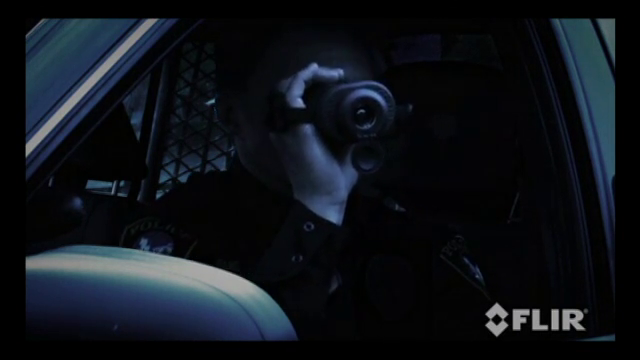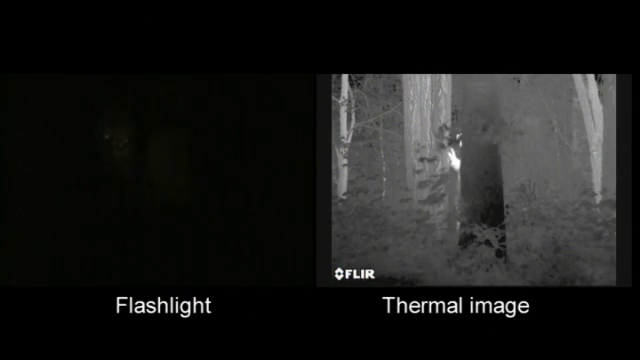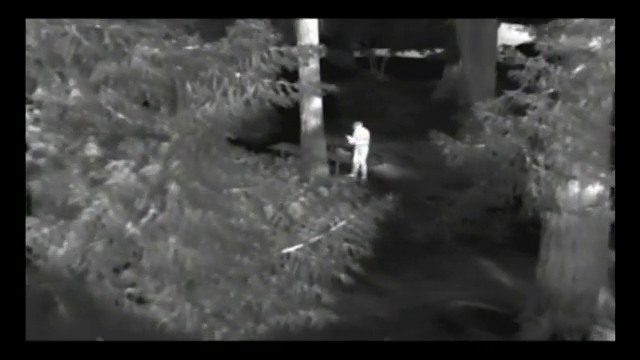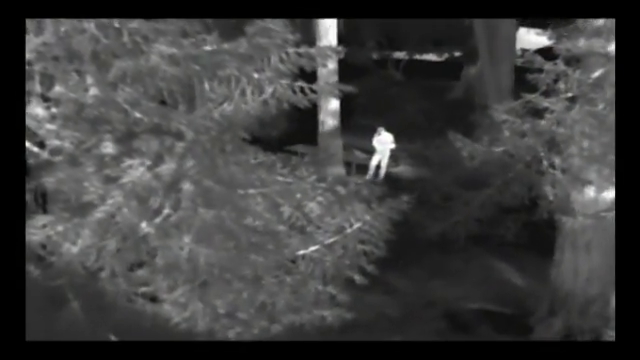There are other technologies available to help you see at night. Flashlights, for example. They're reliable, but only illuminate a small area while letting everyone else in the area know where you're looking. They also give away your position, making you a potential target every time you switch on your flashlight. Thermal cameras like the H-series let you scan large areas quickly while remaining covert yourself.